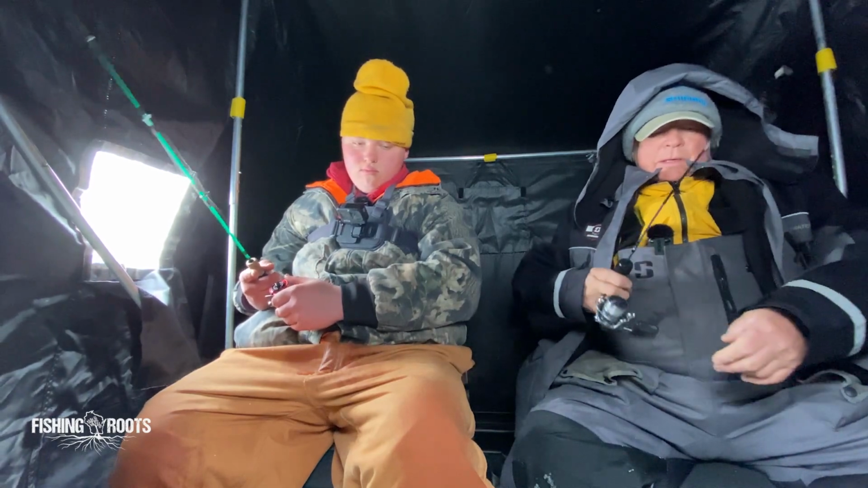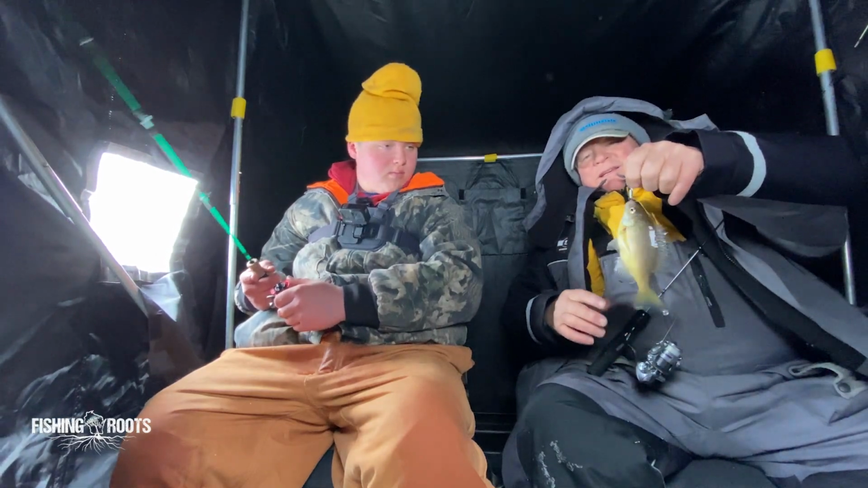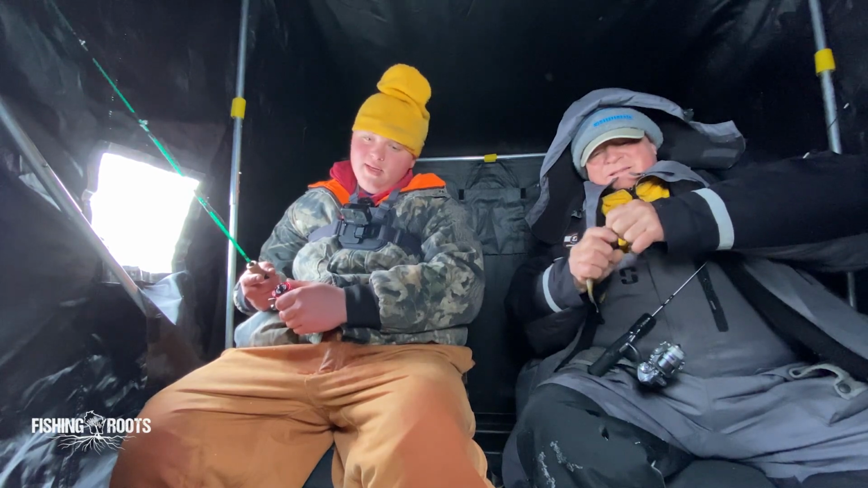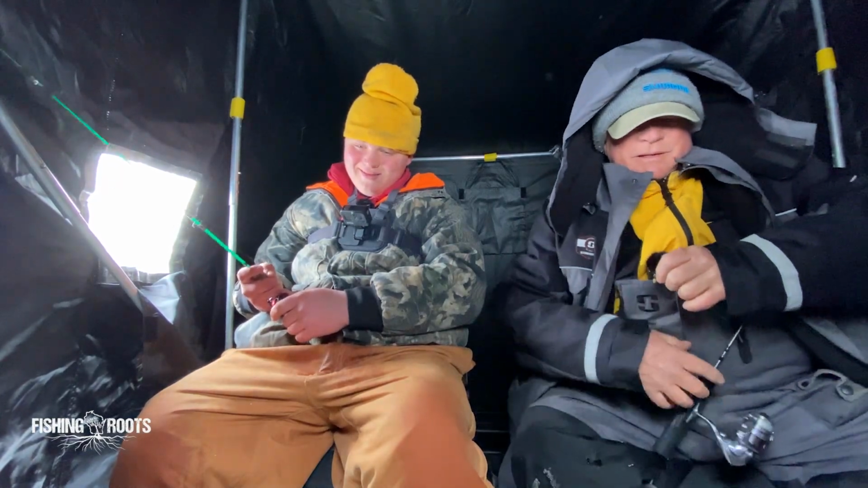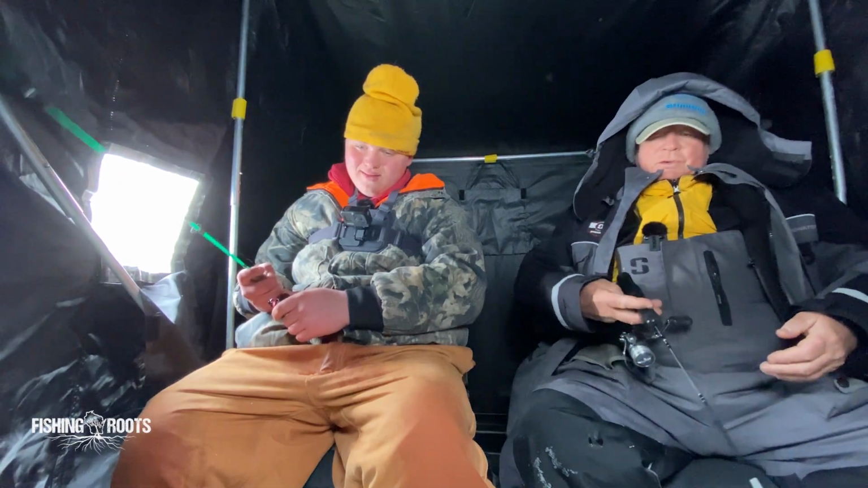Oh, it's a bluegill. A little bluegill. Hit that spoon. You got it in the worst way too, looks like. He got all three trebles on that little spoon. That little guy. There we go. Must be a mixture in this school out here.